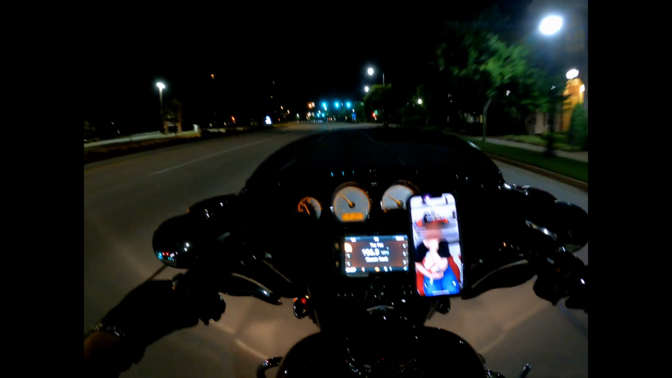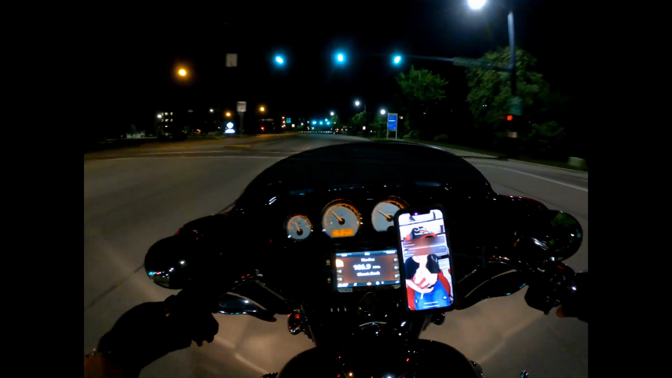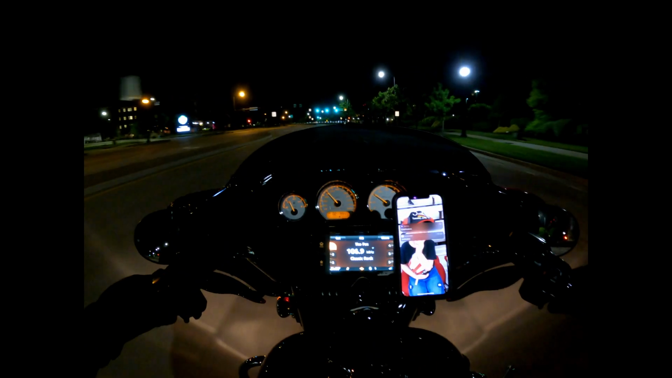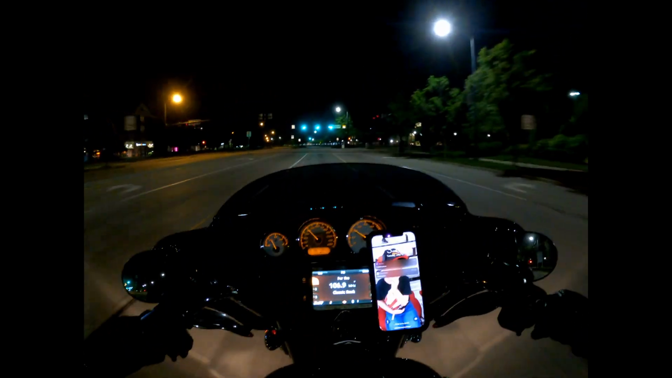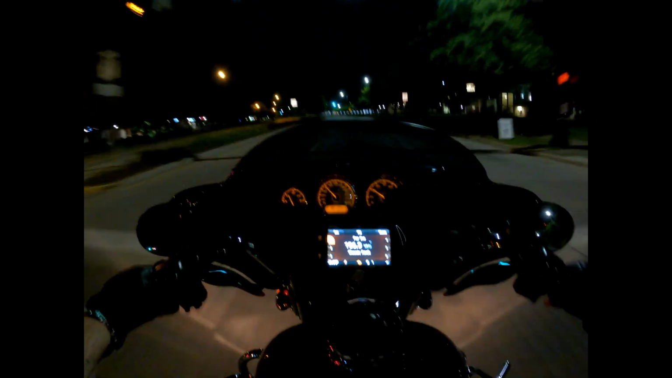They cover this whole area down here. How I found out was a friend of mine got pulled over for speeding through here one time, and he's like, I'm not on the campus. It doesn't matter. This is all considered part of the campus.